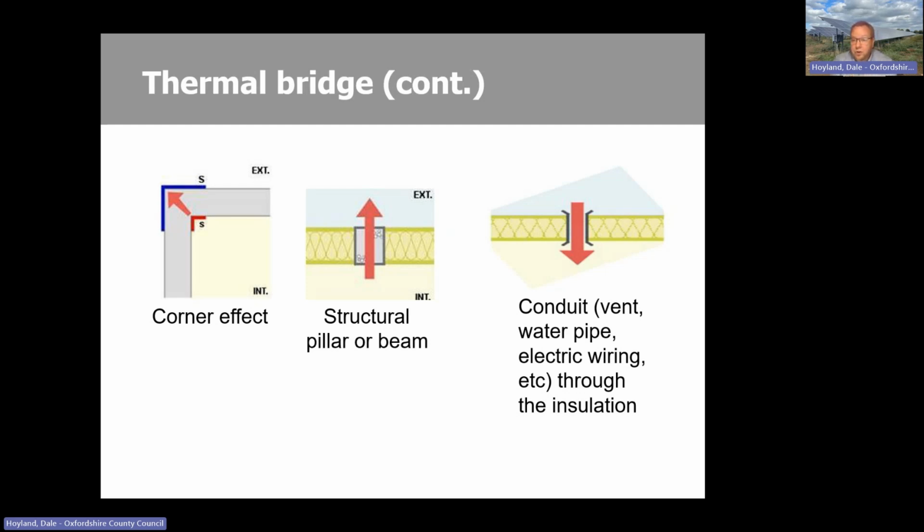But you might also spot conduits. So if there's an outside tap, for example, the pipe that goes from the inside of the house to feed that outside tap is going across the insulation barrier and providing an easy route for that heat.